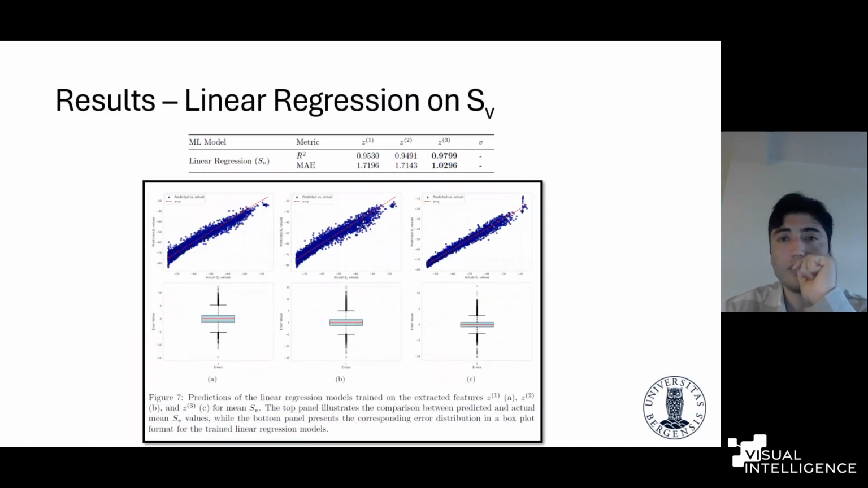And the linear regression on the mean SV values to predict the mean SV values within a patch. These are the results. We visualize the predicted versus actual plot here for the linear regression model using Z1, Z2, and Z3 in the same order. We also visualize the error distributions in the box plot.